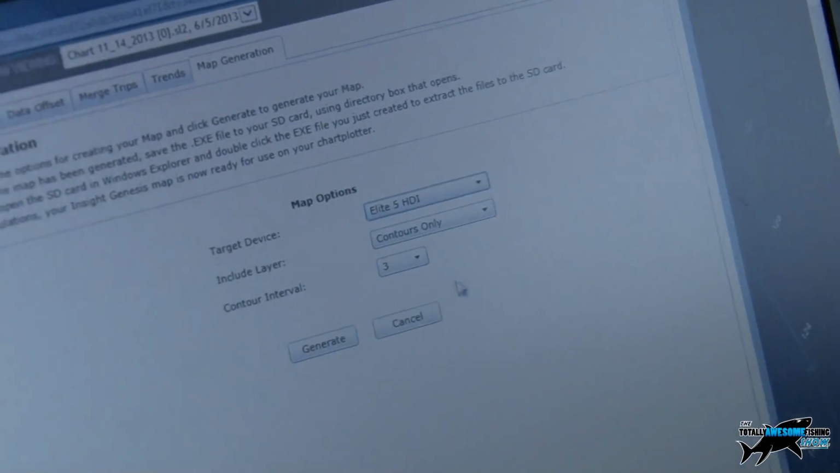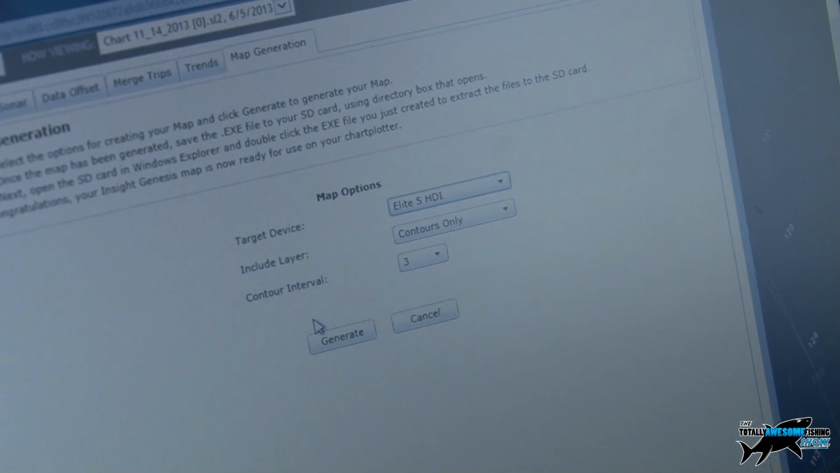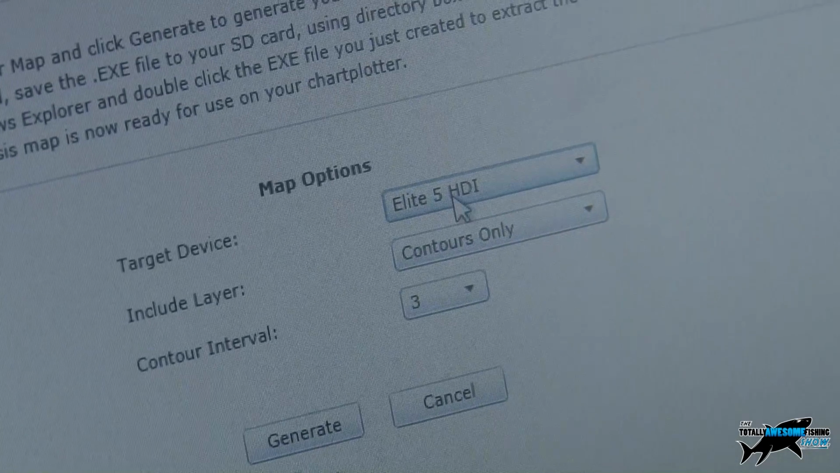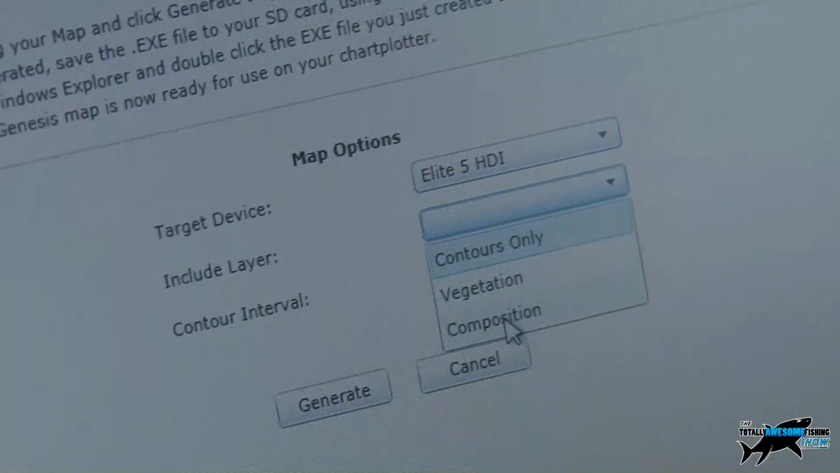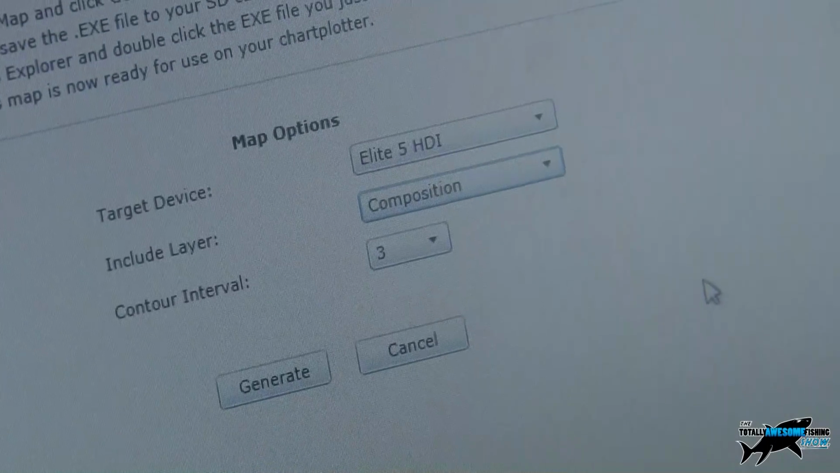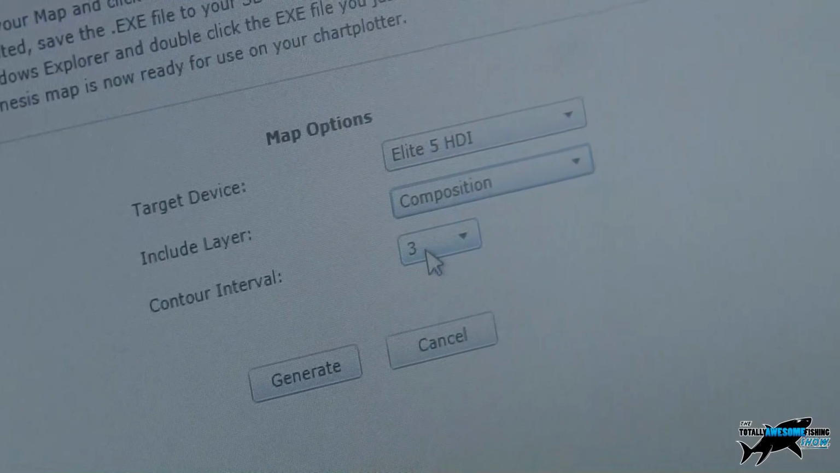You can have up to 4 devices registered into your account. So if you've got more than one Lowrance plotter or Simrad plotter, you can have those registered in here, and then you can record different maps and load them onto the different devices. For the layer, I'm going to include the composition map because I want to be able to see the bottom hardness on the unit itself, and the contours we'll leave at the 3-foot spacing.